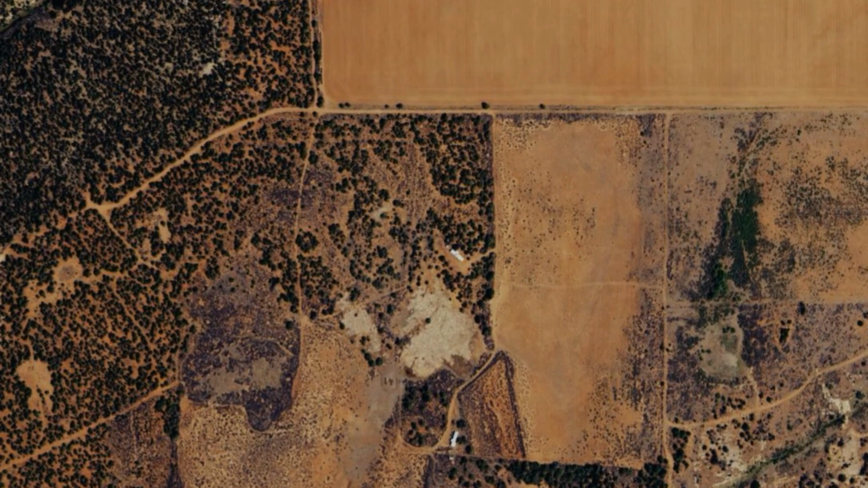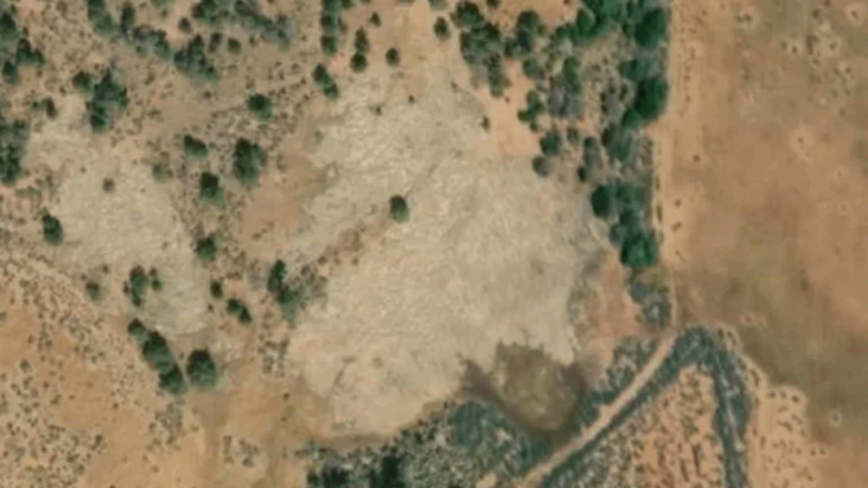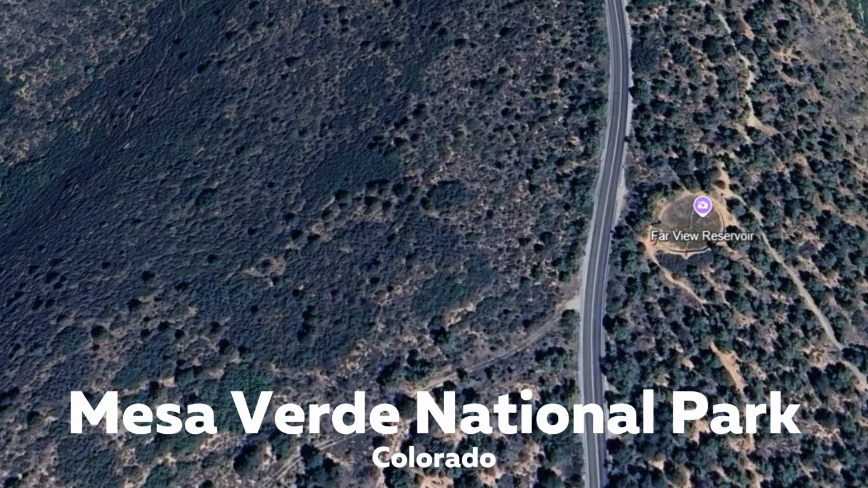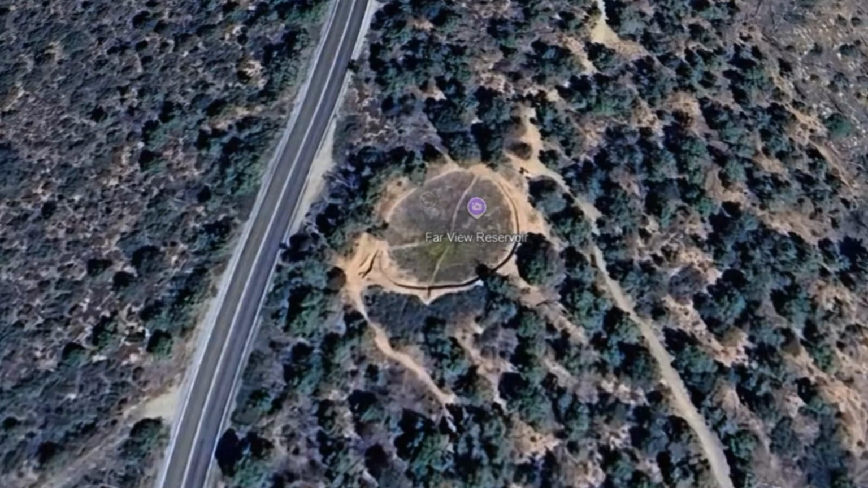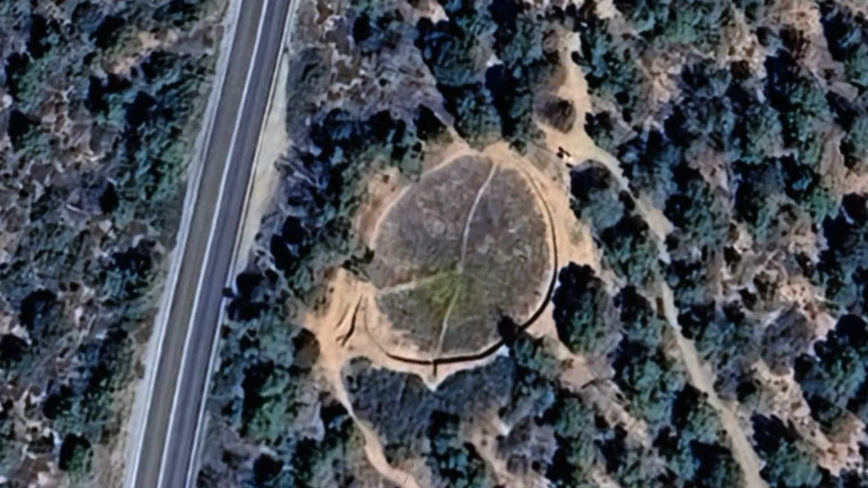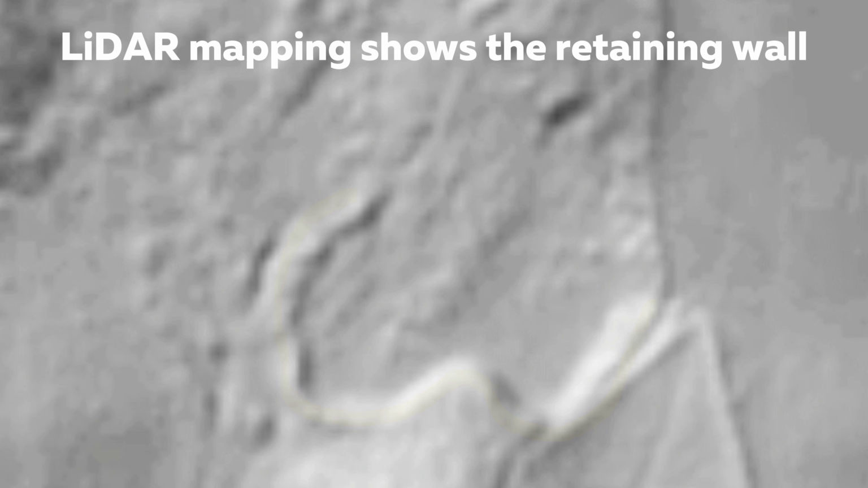One of the standout features of this site is its sophisticated water management system, including a reservoir. Reservoirs like this weren't uncommon in the ancient Southwest, and they highlight the ingenuity of these communities. For instance, over at Mesa Verde National Park, several reservoirs have been found near the cliff dwellings. These structures were essential for storing water in an arid environment, especially during periods of drought. It's incredible to think how these ancient engineers carefully planned and built these systems that could sustain large populations for generations. I don't think I've ever seen reservoirs like this in the wild before.